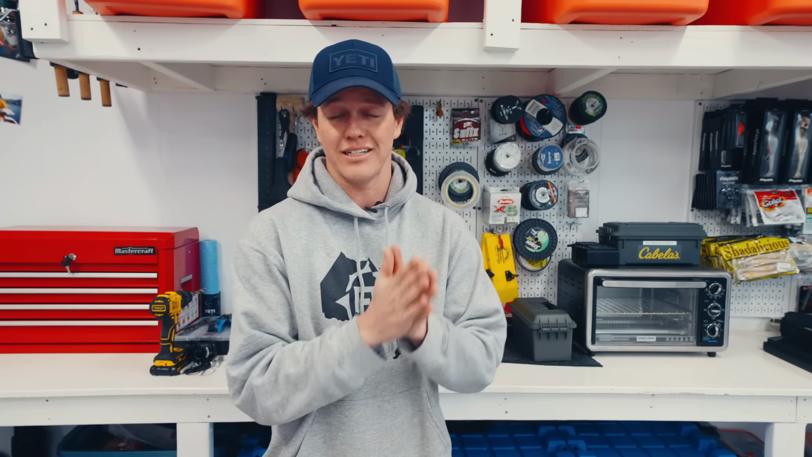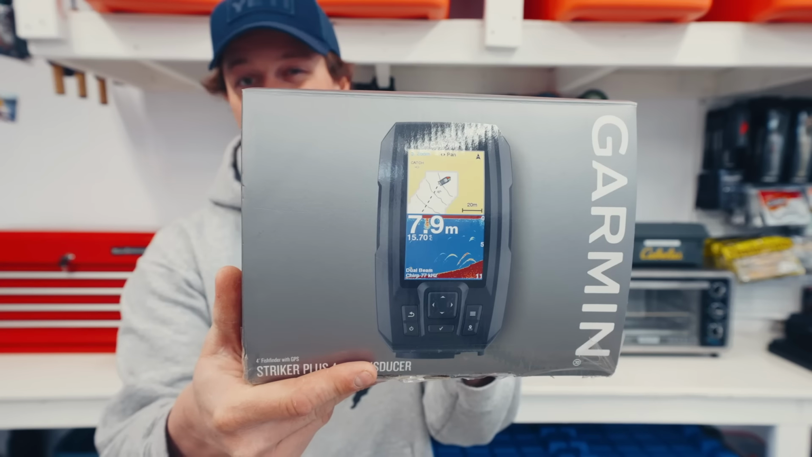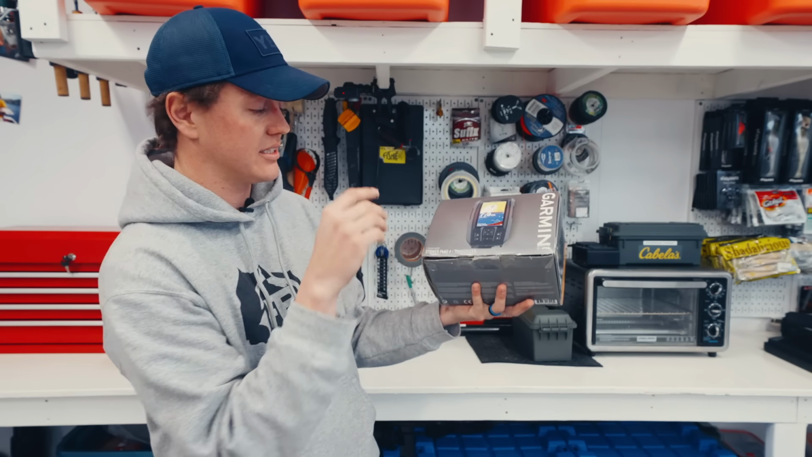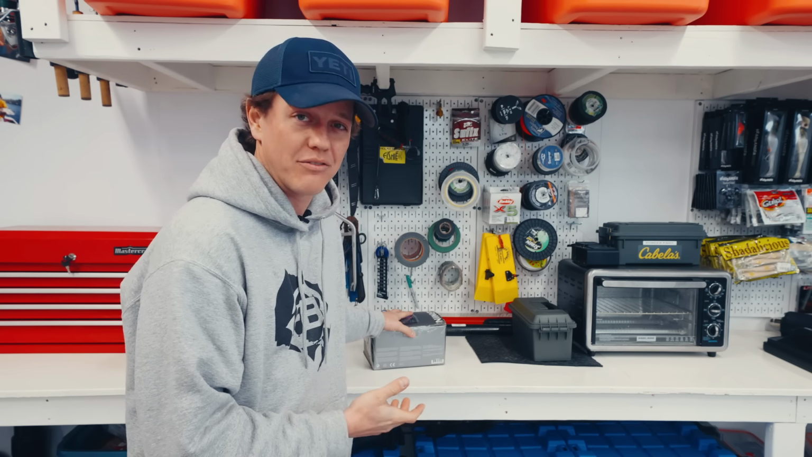So I did a little Googling, I did a little searching, and I was like, I wonder what they cost. They're on sale in Kenora. I found one for $170, regular 200 bucks. This doesn't come with a portable kit. This is just the unit. This is the Striker Plus 4. We're gonna unbox it. We're gonna see what all you get for $170 Canadian.